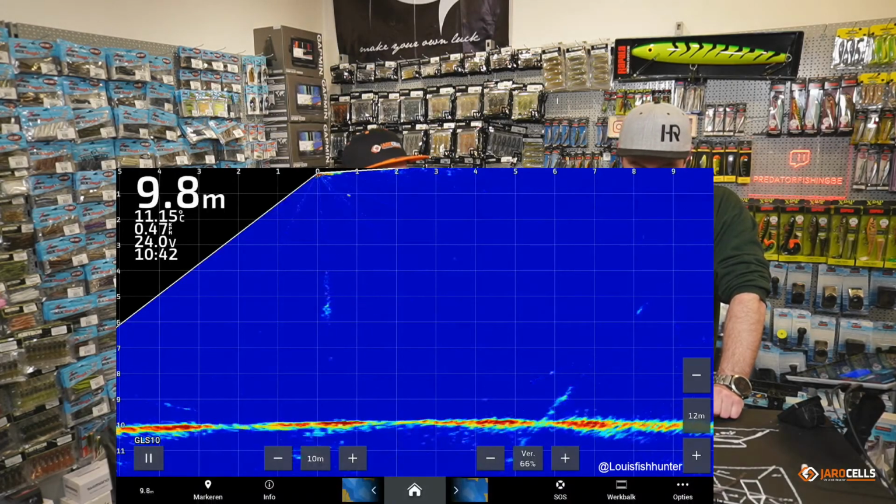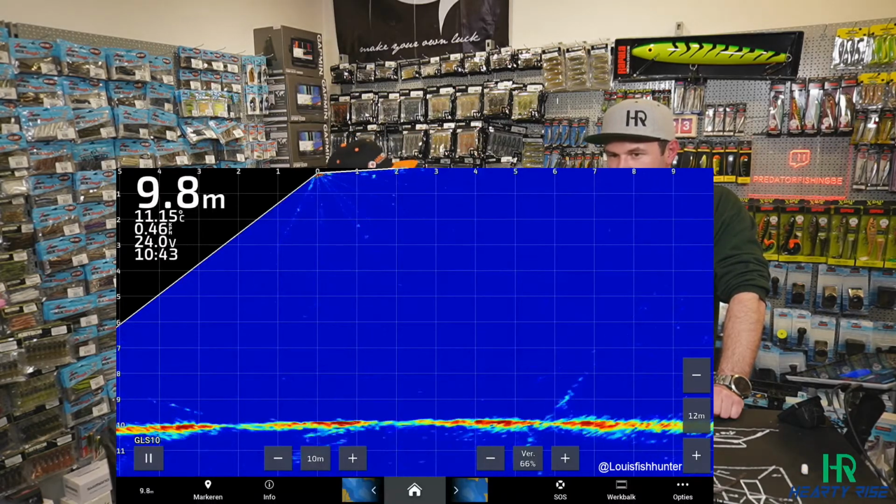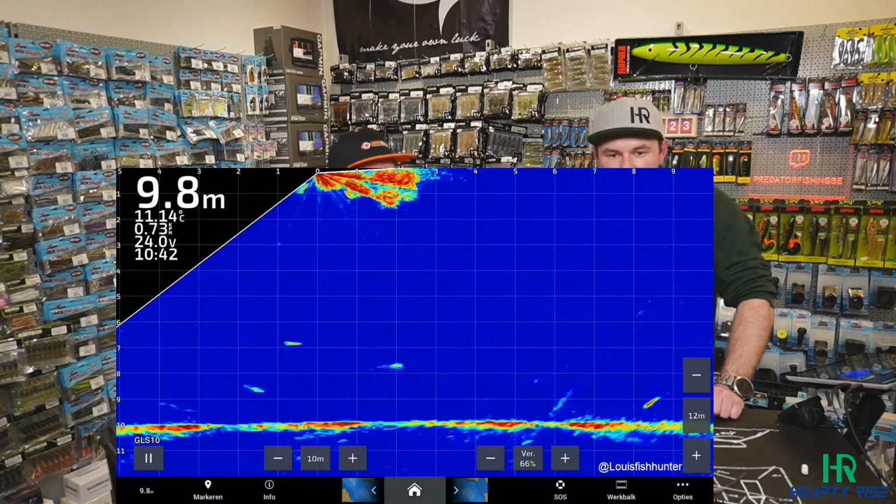So that's why you will see it sometimes in a live streaming video: when we set the hook, we do it 2 or 3 times. You reset the hook to be sure that the hook is really set into the fish. I noticed that a lot with Zander.